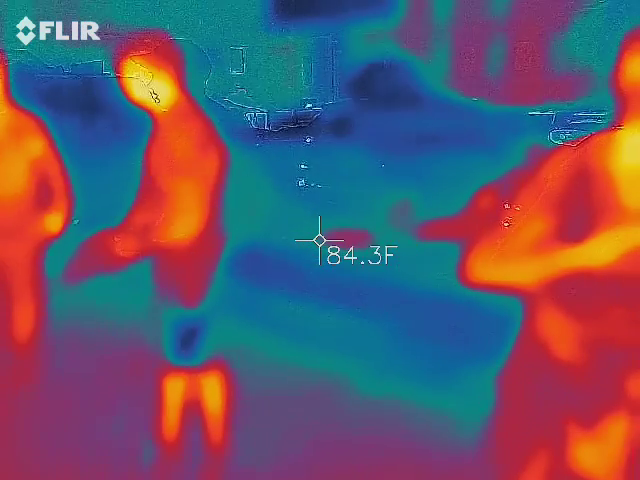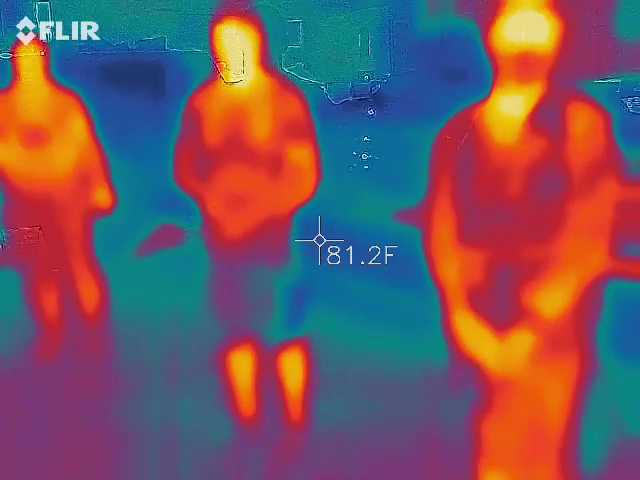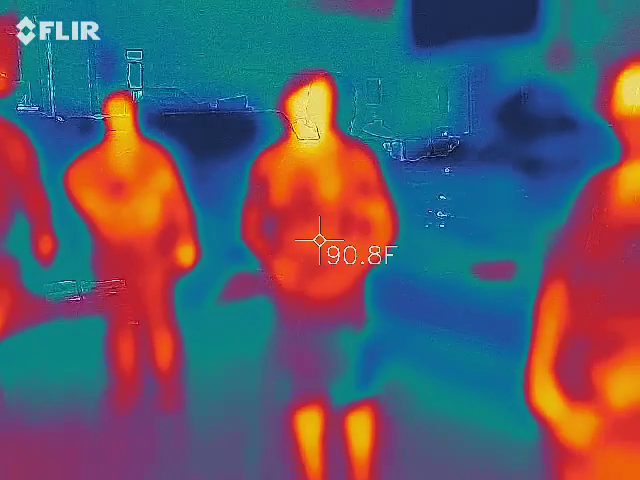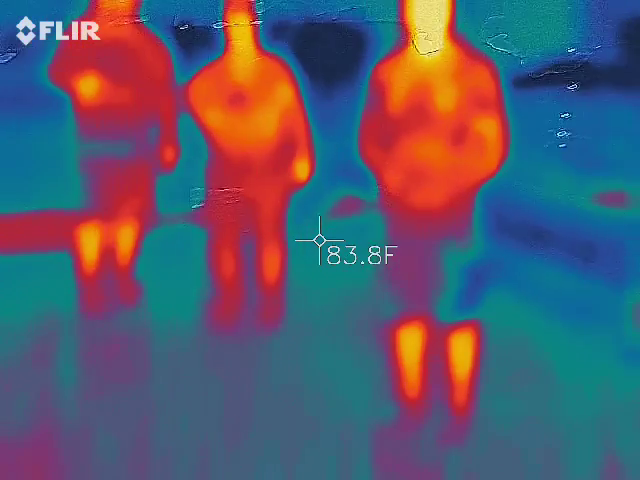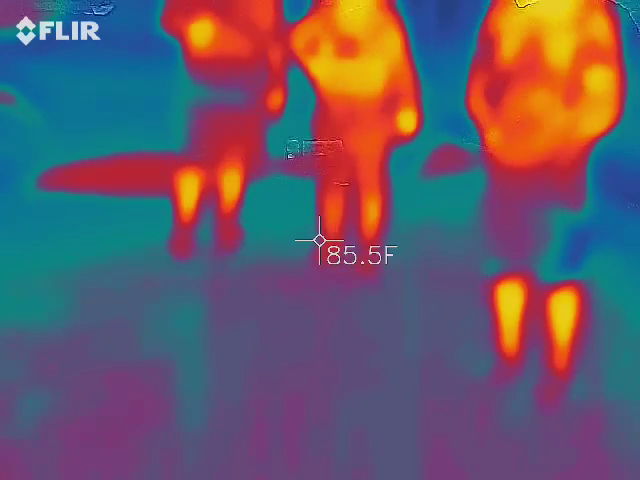And where's the thermometer one? Yours is a little sensitive as well. But again, different temperatures, definitely the same type of mentality that you had over at Red Barn Lot with the camera. Nice slow sweeps. You're going to see mud, gravel, a little bit of wetness because we've had some rain today. So you're going to see a lot of different temperatures.